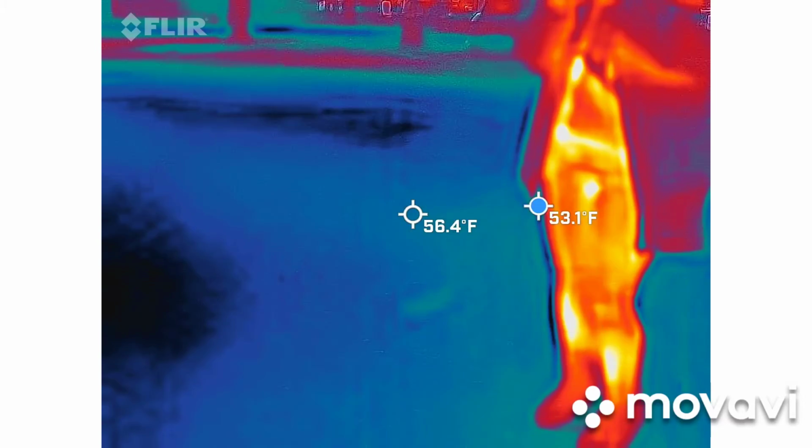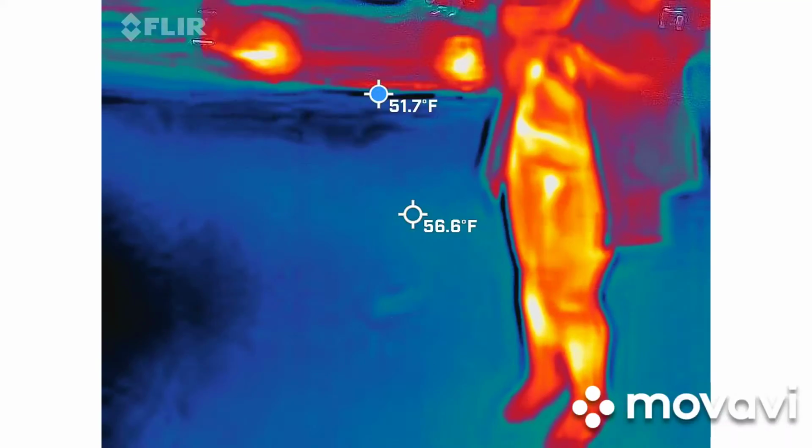I don't know what the heck this guy's doing racing in here, and hopefully he's not coming in here to throw us out of here. It looks like an Uber turning around. Yeah.